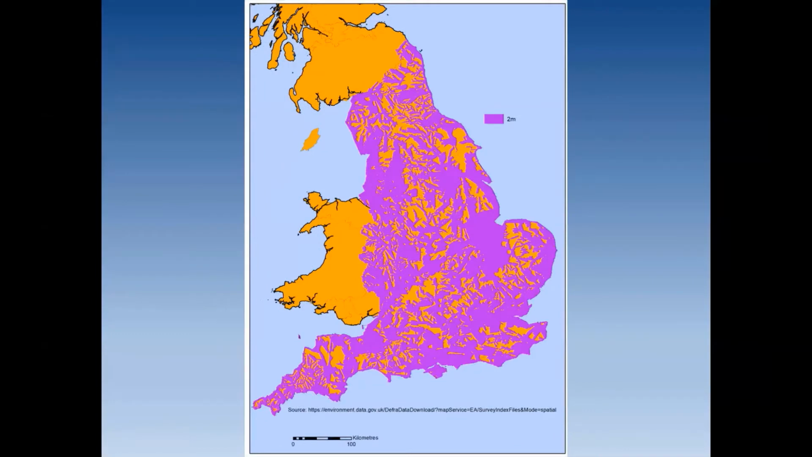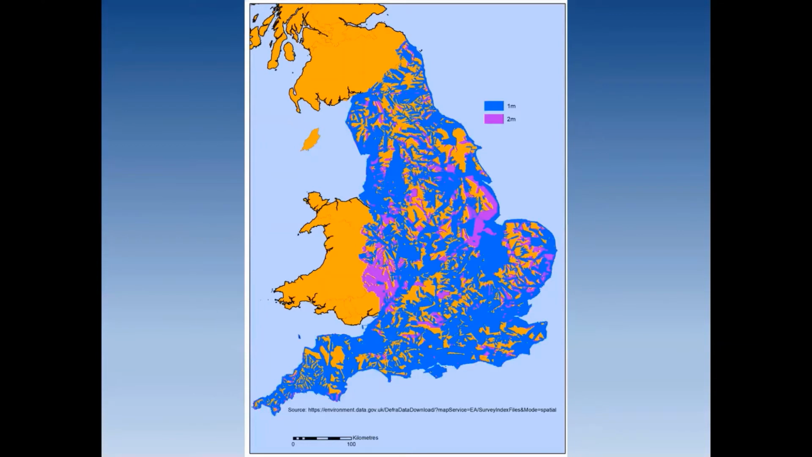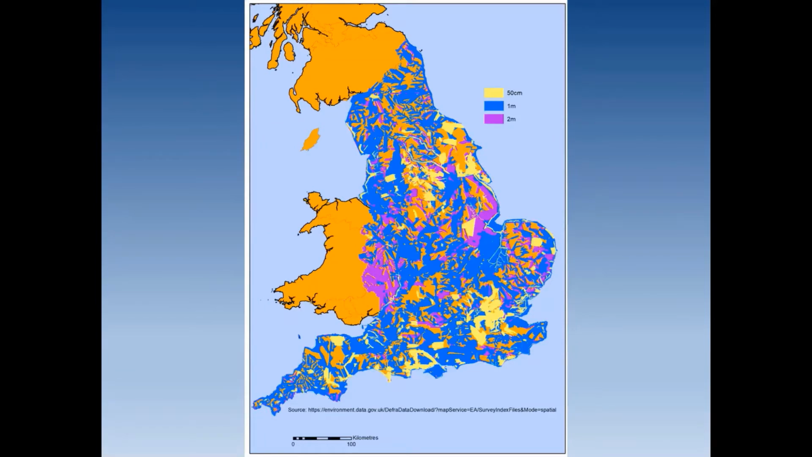There's 2 metre resolution LiDAR, and there's 1 metre resolution LiDAR, half metre, and in some places even 25 centimetre resolution LiDAR. So the amount of LiDAR is definitely increasing. I dare say the 1 metre LiDAR has got a better coverage now than my map shows.